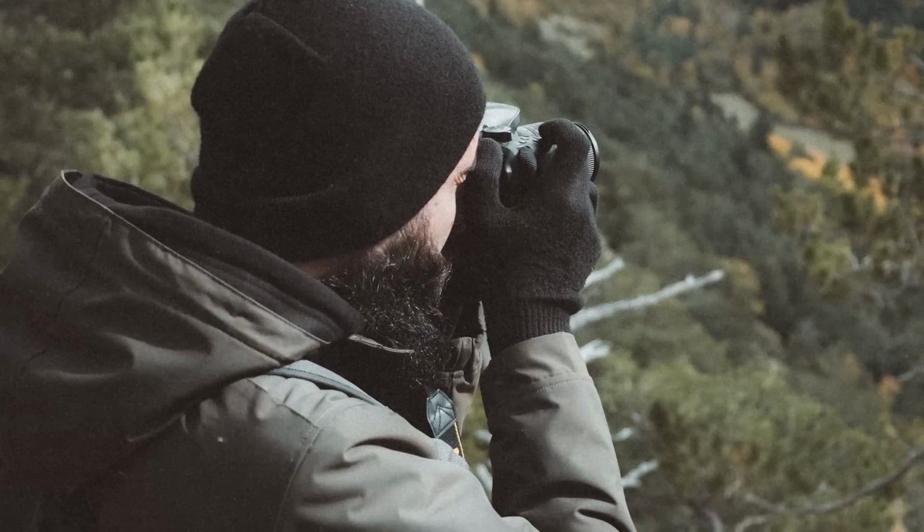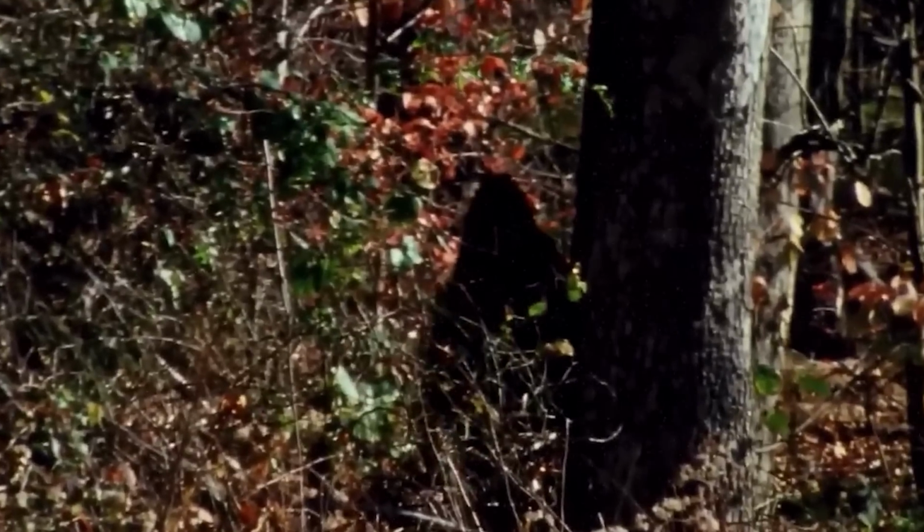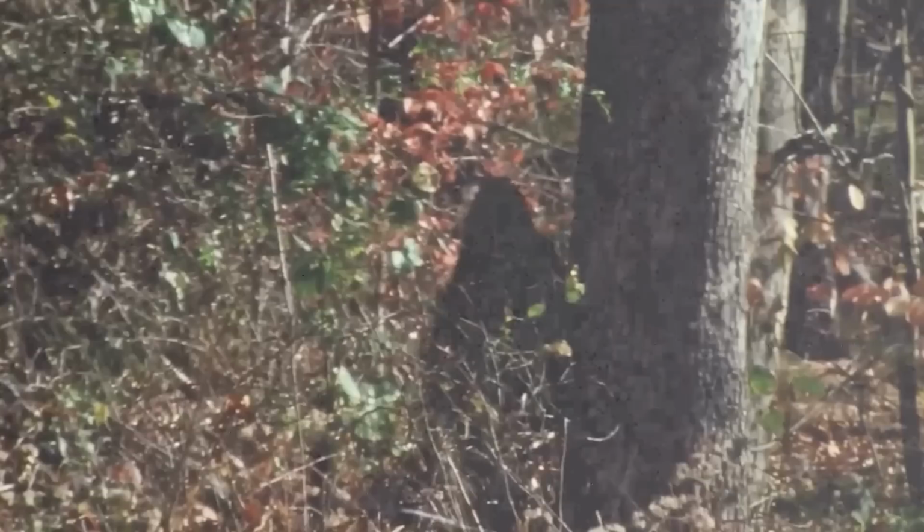During his venture, he noticed some movement in the distance. Upon closer inspection, it became evident that this movement was caused by a dark-furred creature lurking behind a tree. This creature had notably long arms and a substantial size. Moreover, as the video zoomed in further, it revealed the creature had orange fur, somewhat like an orangutan.